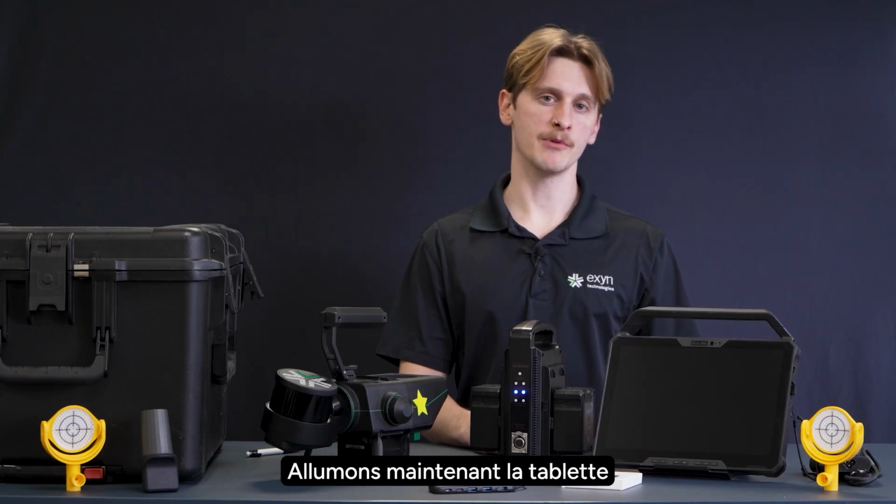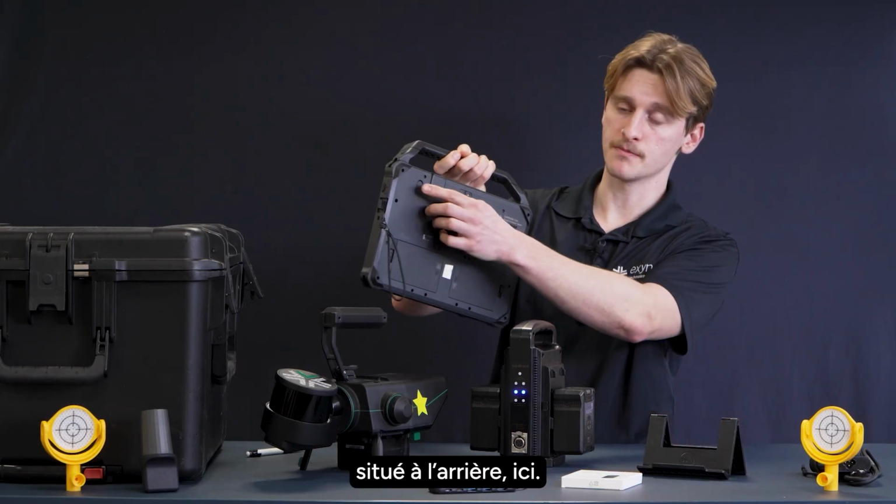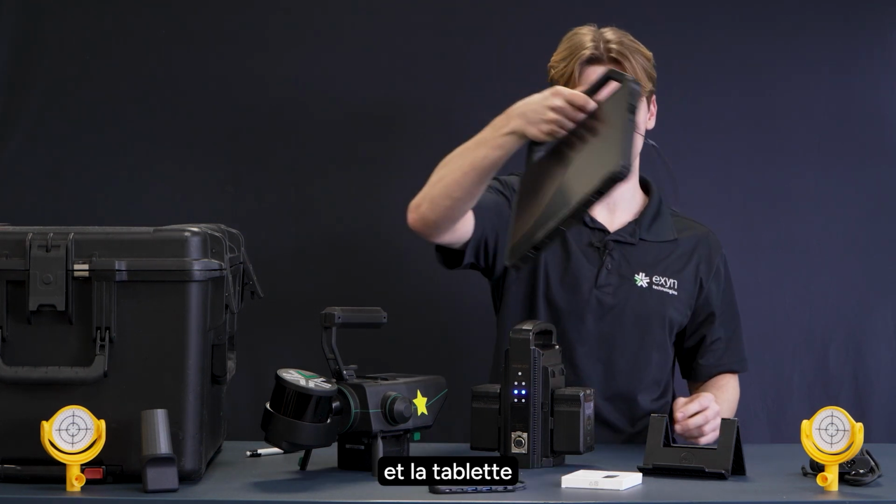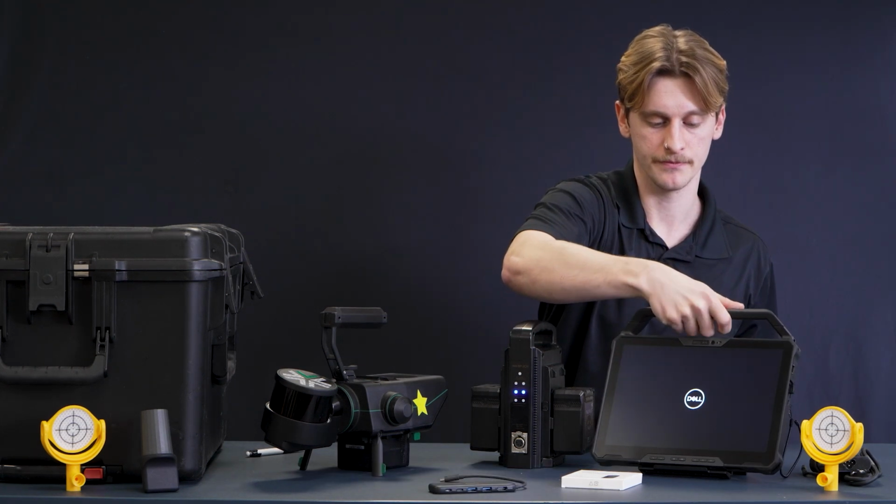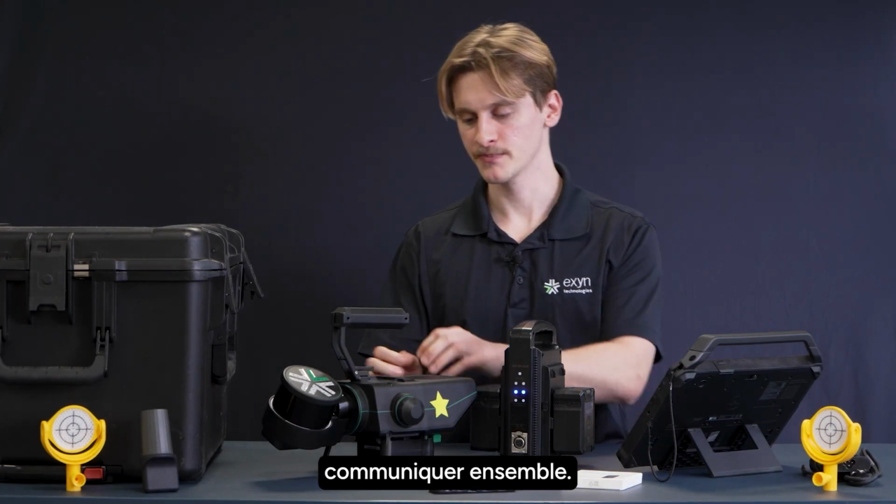Now let's power on the tablet so we can connect it to the robot. In order to do that, I'm going to hit this button on the back right here. Just press for about a second, and you should see the tablet begin to turn on. Now that we've got both devices powered on, let's get them talking to each other.